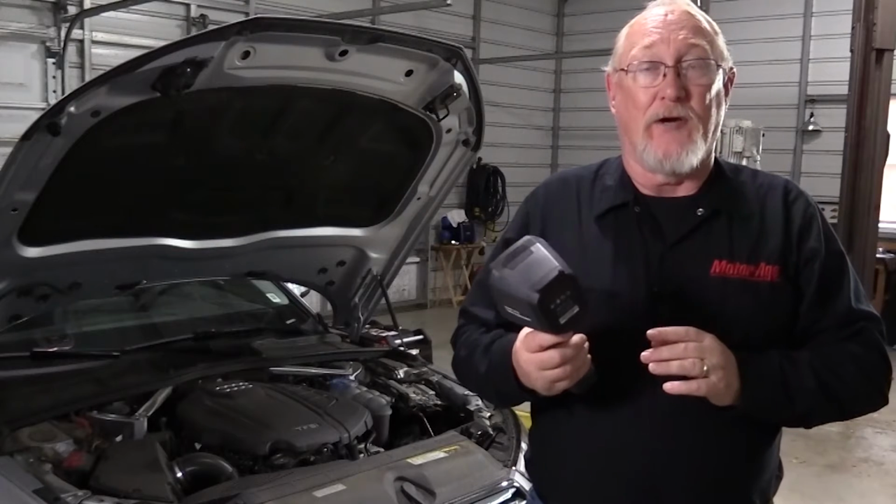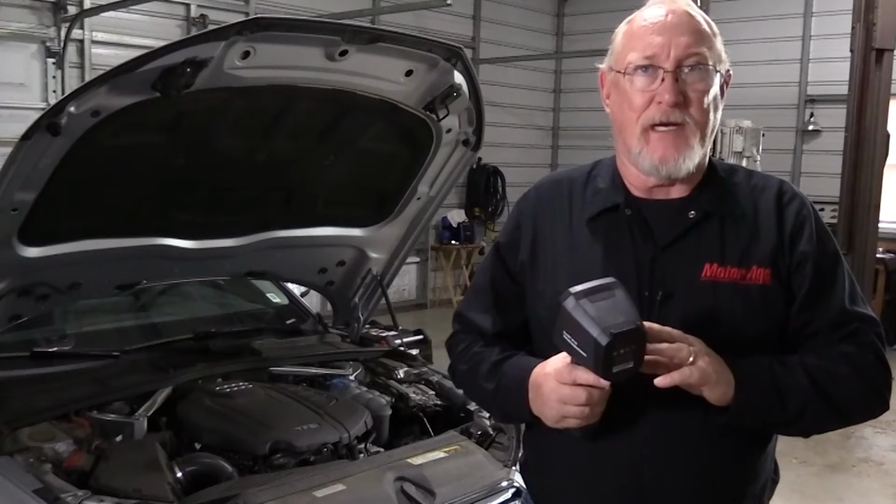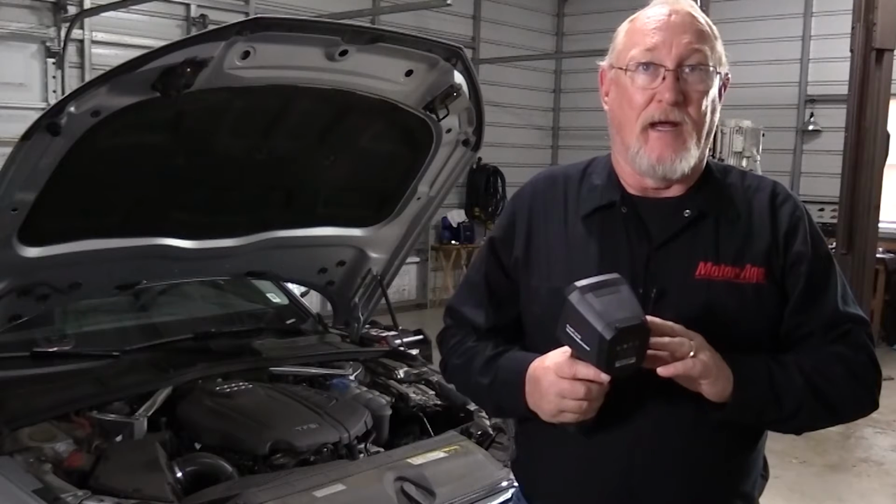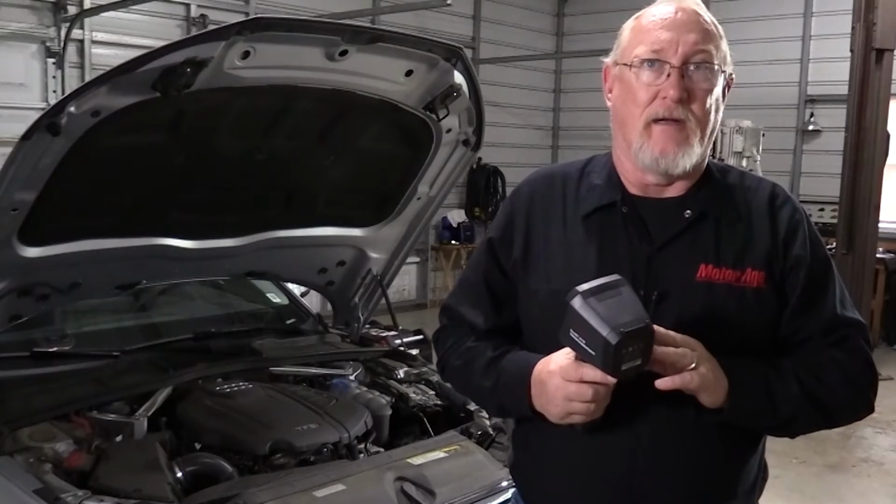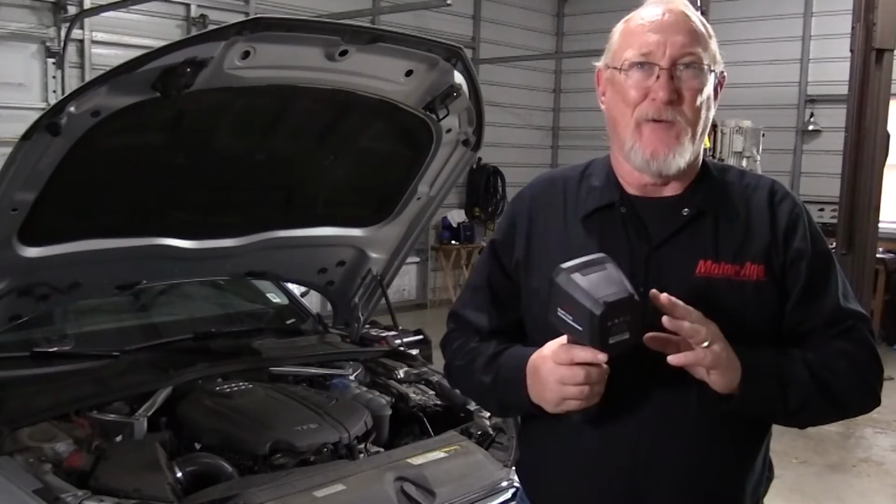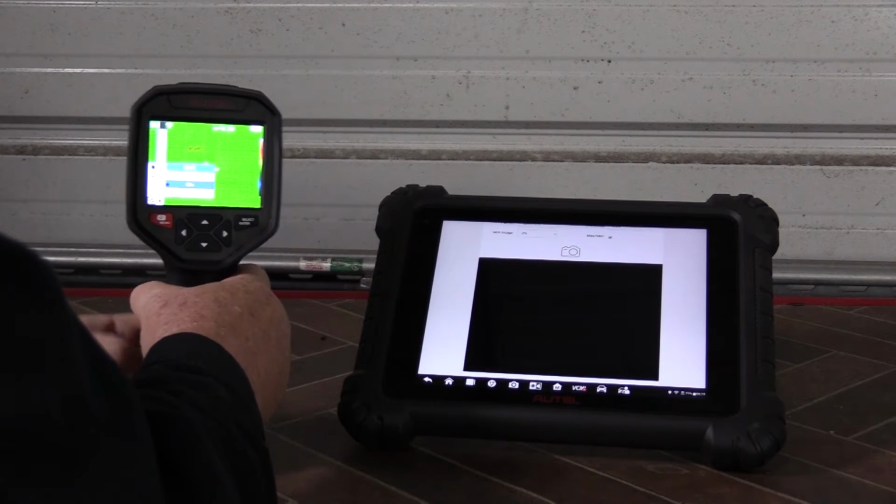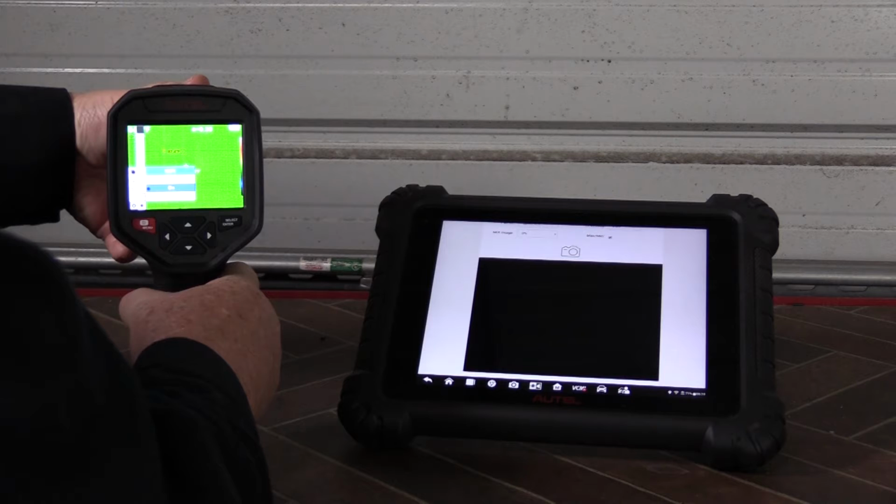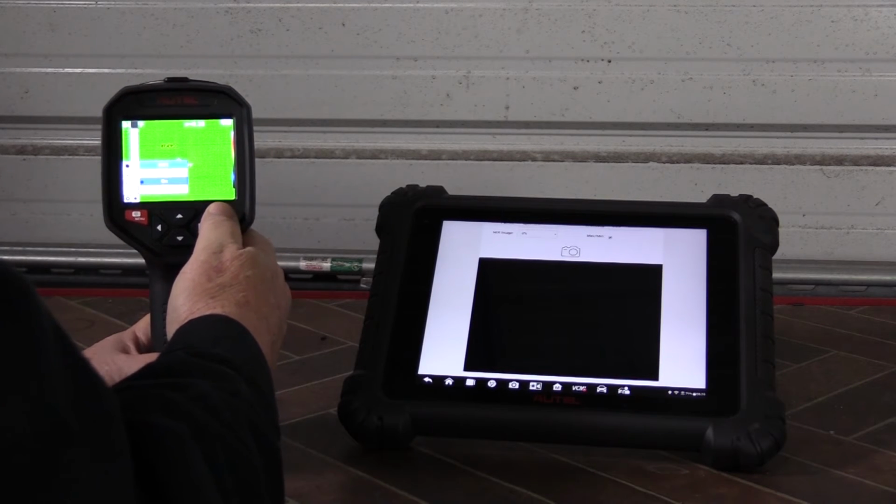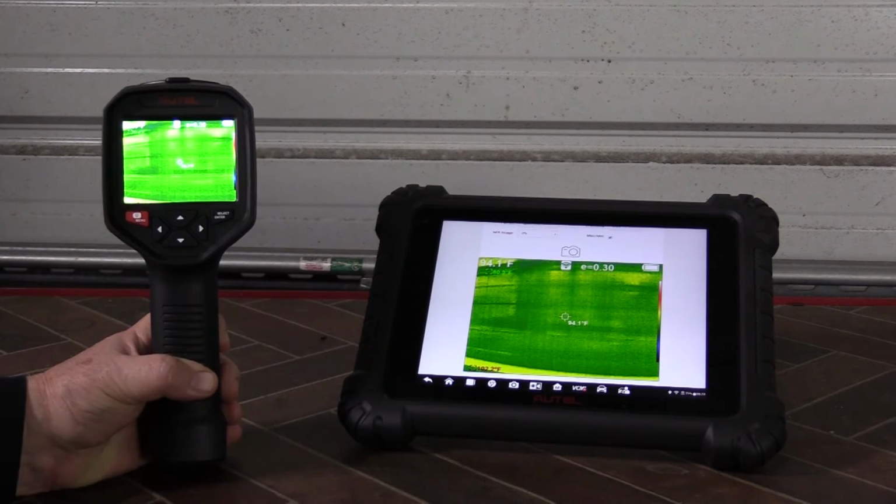Now, the IR100 has a thermal imaging resolution of 320 by 240 pixels, and with a temperature range of -4 degrees Fahrenheit to 842 degrees Fahrenheit, the tool is more than capable of handling the automotive applications it was designed for. As a side note, the IR100 has built-in Wi-Fi that allows you to connect the camera to a mobile device, like your phone or tablet. You can control camera settings, take pictures, and even download images to the mobile device.